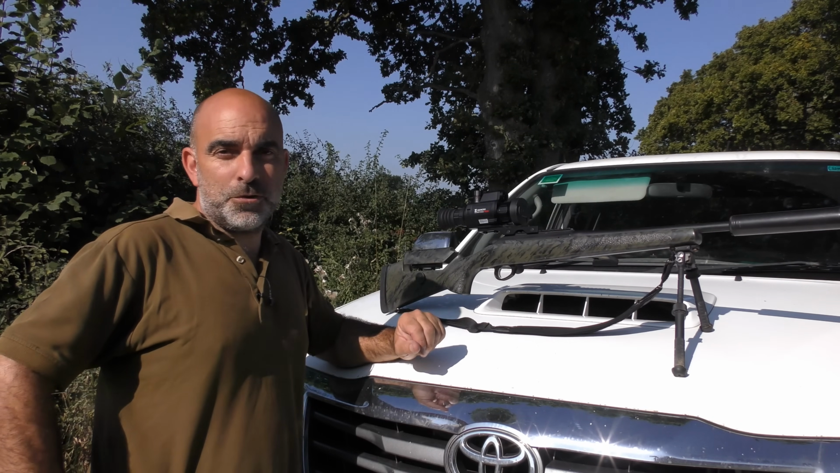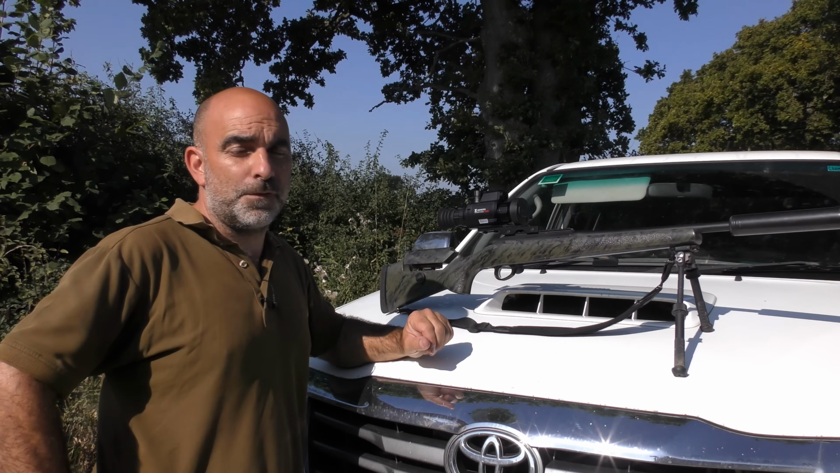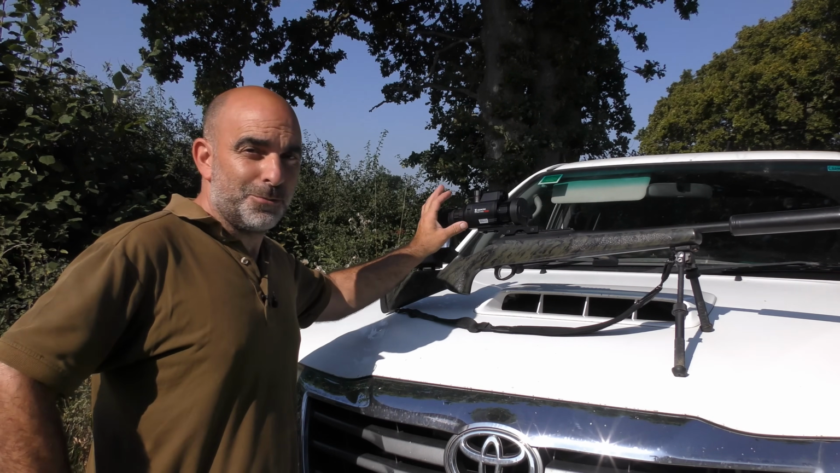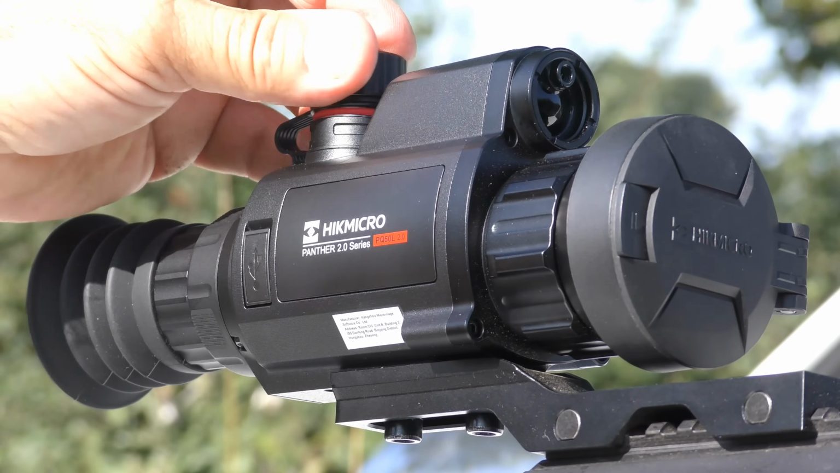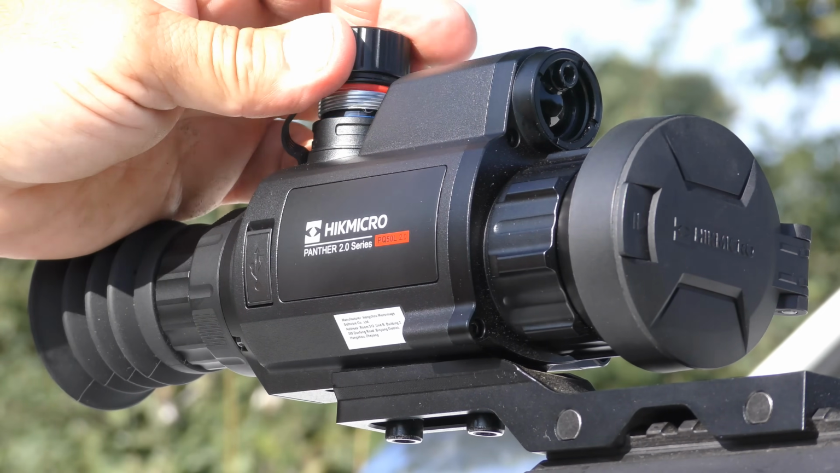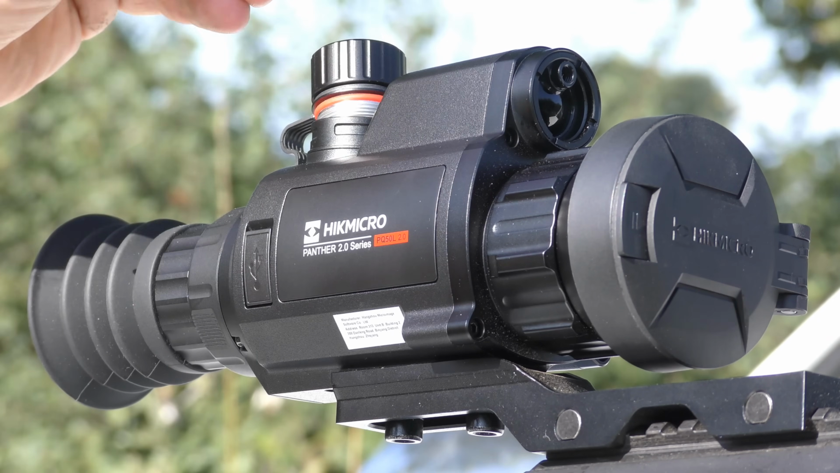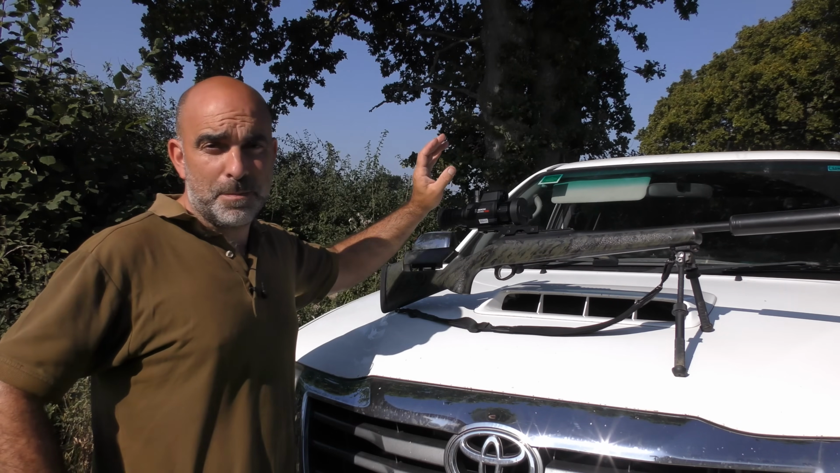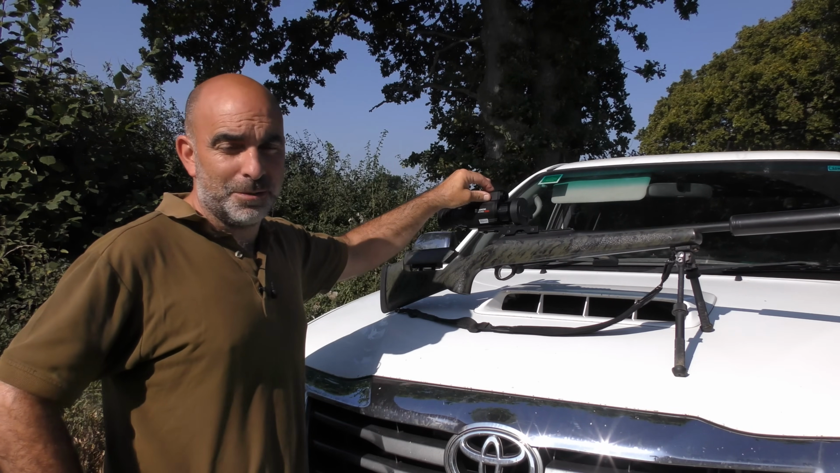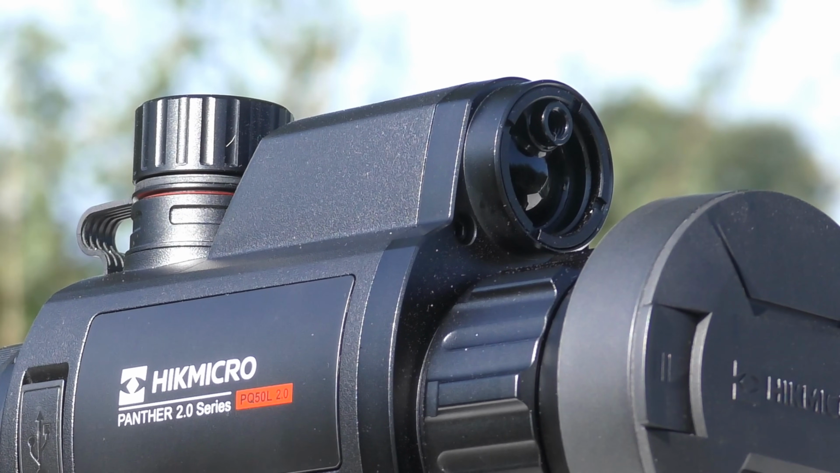So this is the Series 2 Panther, the PQ50L. This is a very nice little compact thermal scope, and as you can see there's an internal 18650 battery just in here. A really nice feature about the Panther is it's also got a built-in laser rangefinder, which is this little bit on the top here.